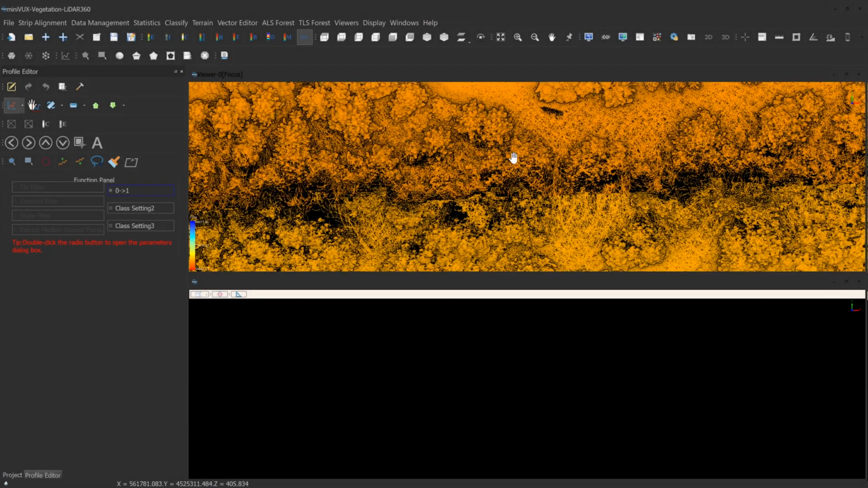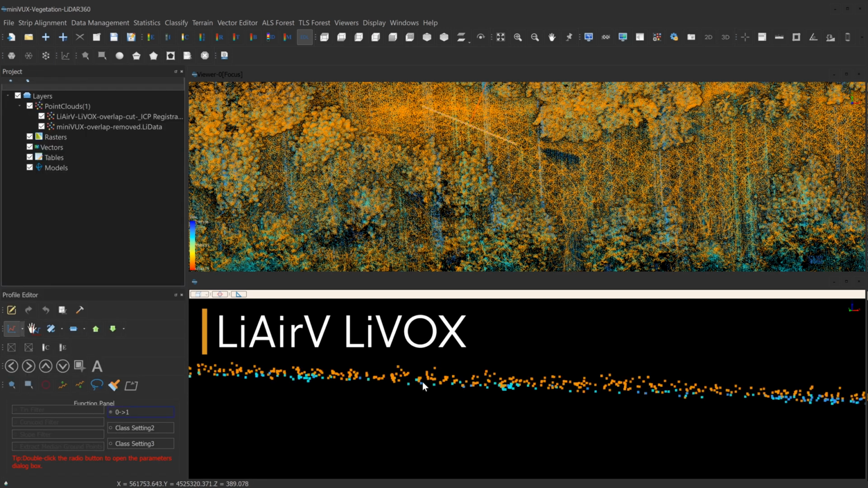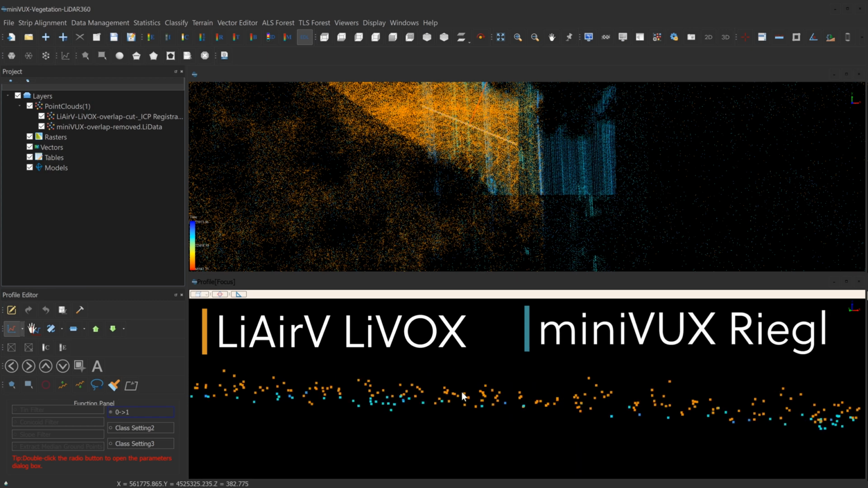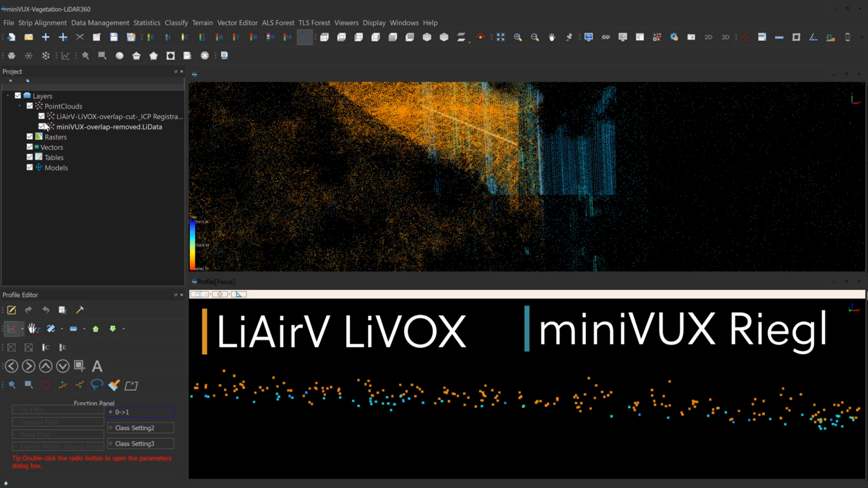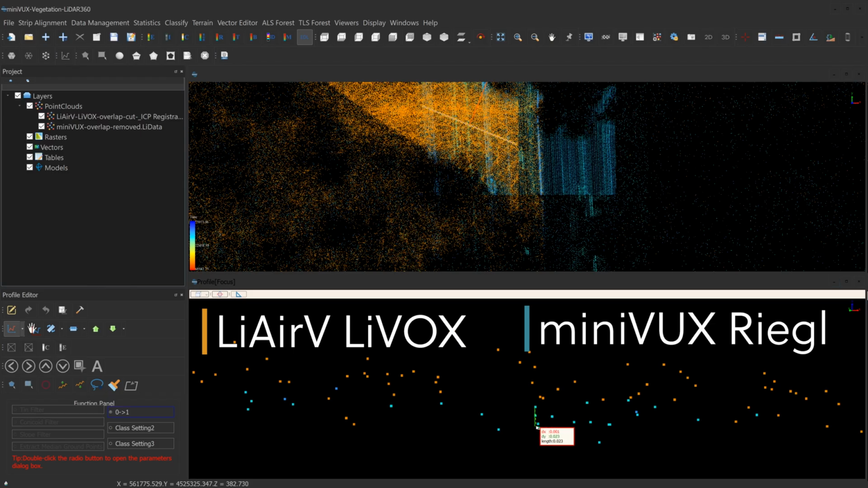Let's go ahead and look at that same section of road that we started out with. Okay, this looks like a pretty good area. So the brown points are the LiVOX, LiAirV, and then the colored blue points are the Riegl miniVUX LiDAR data points. We can see right away qualitatively that the Riegl miniVUX has a much tighter pattern of measurements. So let's go ahead and just measure that out. Okay, this is about 2.5 centimeters. That's pretty good. Even if we come all the way to this farthest extreme one, that's still about 4 centimeters.